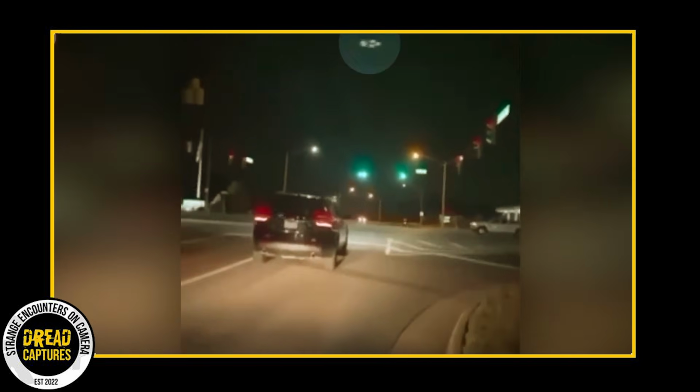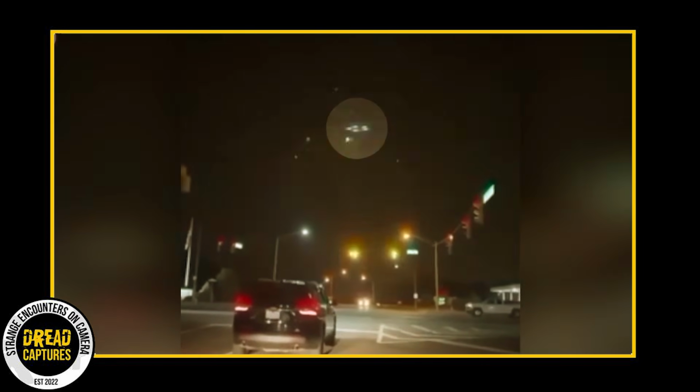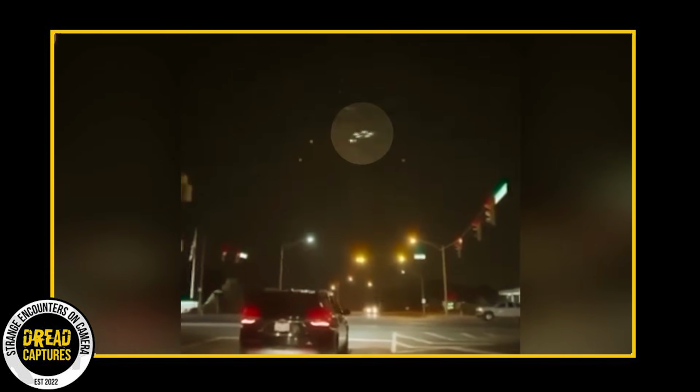Bryce Garrick, a local, was among those who witnessed this bewildering event. Quick to act, he pulled out his phone and managed to capture the spectacle. The video showed a glowing object, moving in a clockwise direction, and then rapidly darting away.